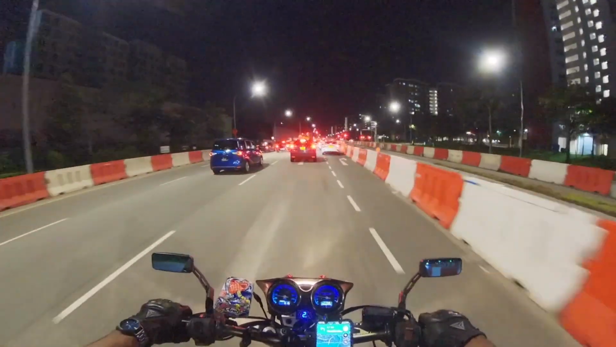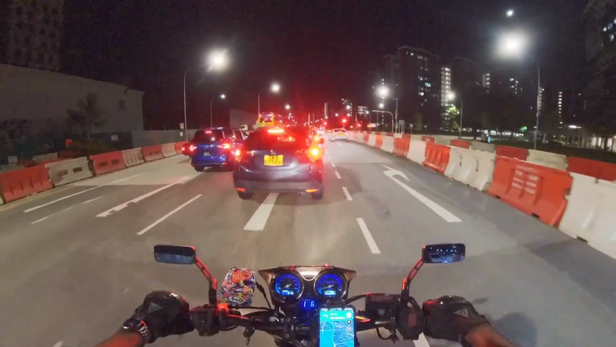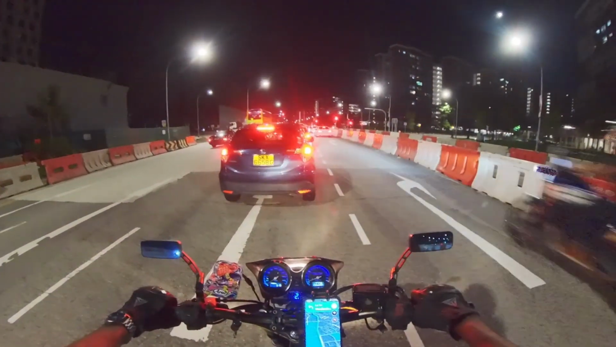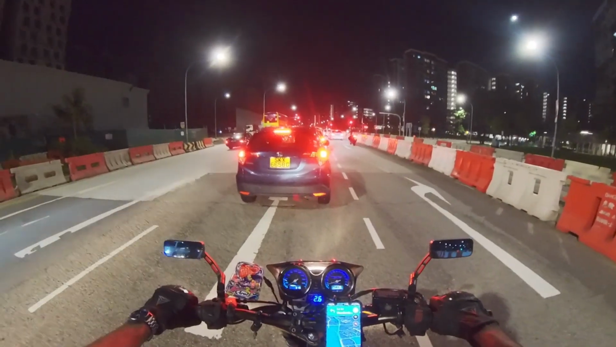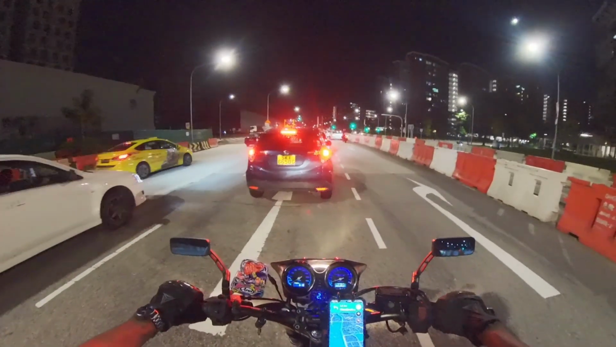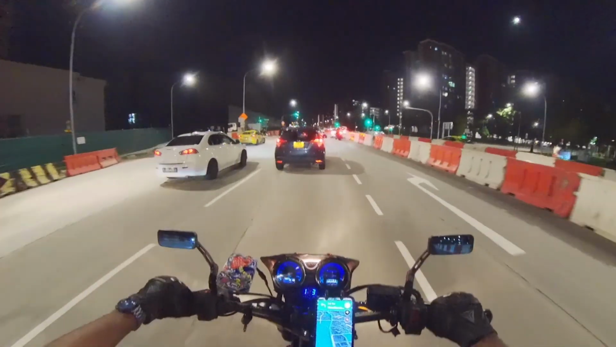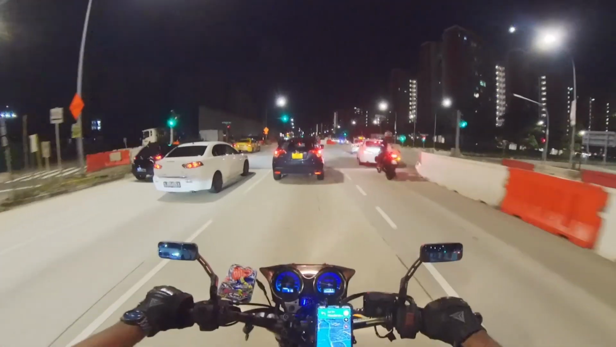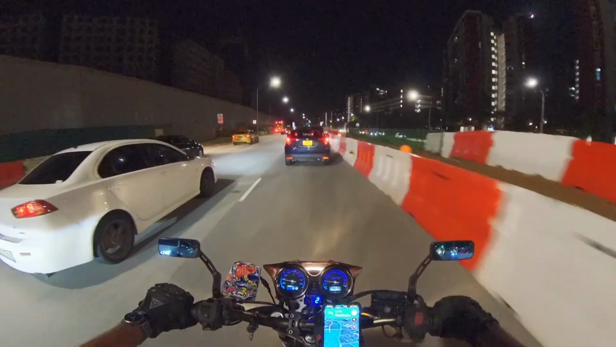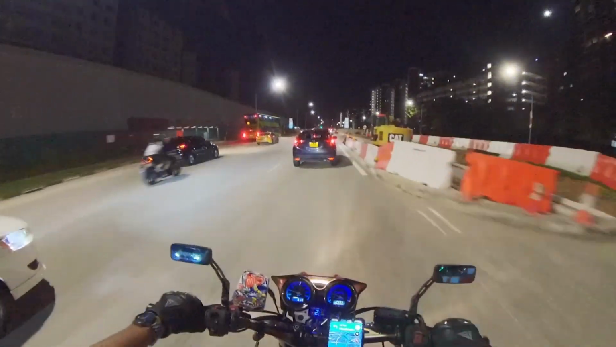In my opinion, the Revo has better acceleration, so your initial acceleration is much better on the Revo as compared to the Spec 3. But from what I have experienced with my friend who rides a Revo, the top speed of the Spec 3 is more superior. I'm not going to say what speed we went, but definitely not in Singapore. It was in Malaysia when I went for my Malacca tour. But the Spec 3 beats the Revo in terms of top speed.